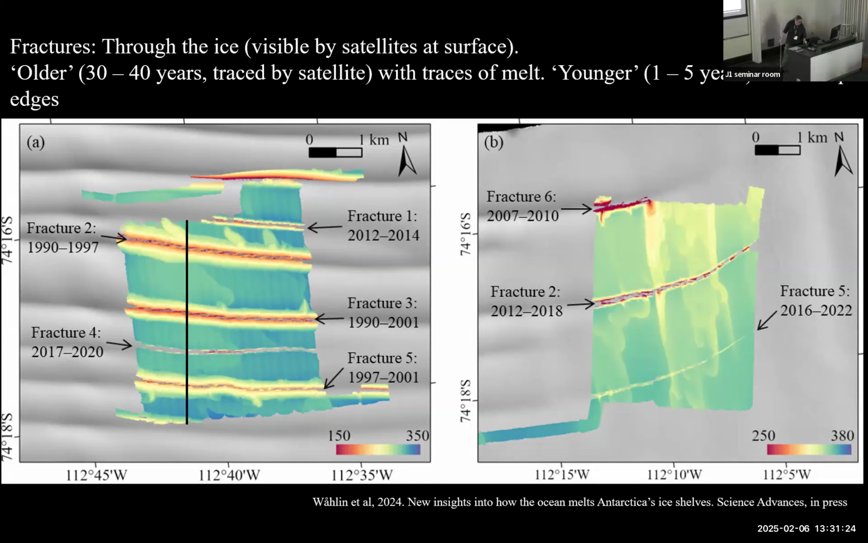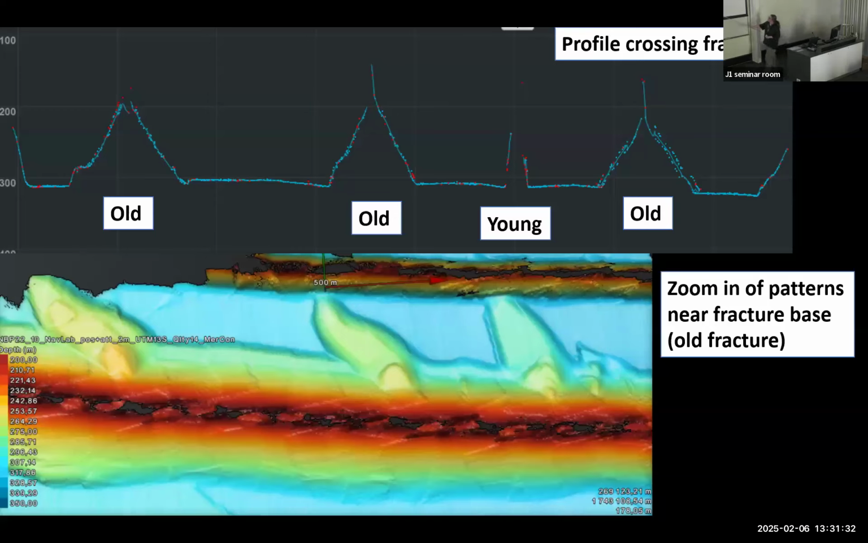And yeah, if you take a section across like this, you can see them in a profile, and then it looks like this. So the old ones, they are worn out, smooth. Then we have this strangely flat ice, and then we have a smooth fracture, and then there's a young one where you have a vertical. You see a gap there, and that's not because there's no returns, so the signal has just gone up. So we don't know exactly what it looks like here. But this one we know for sure, they are these structures, you can see.